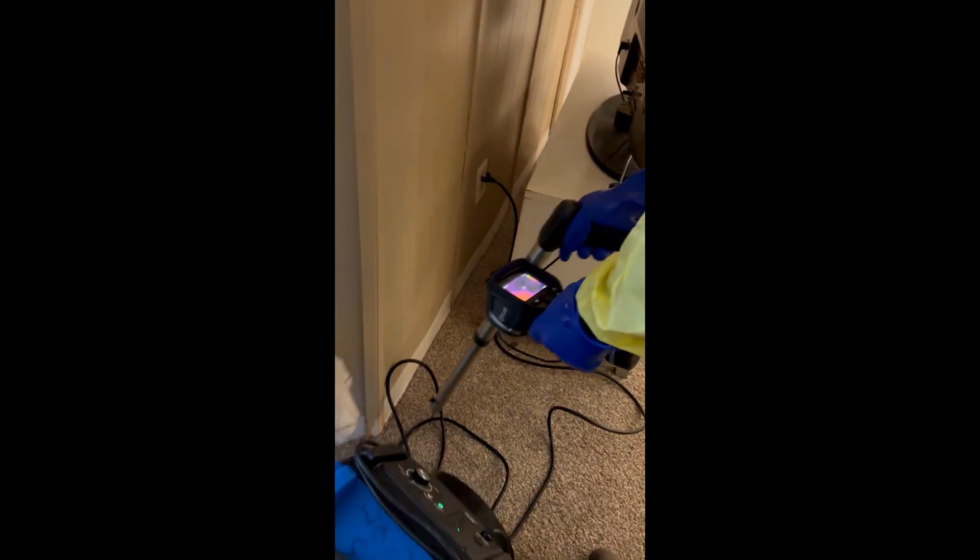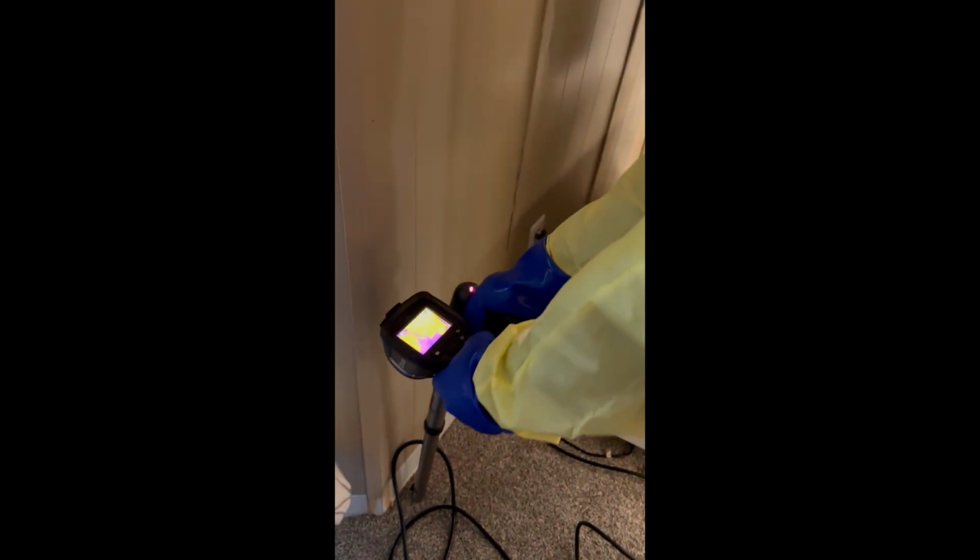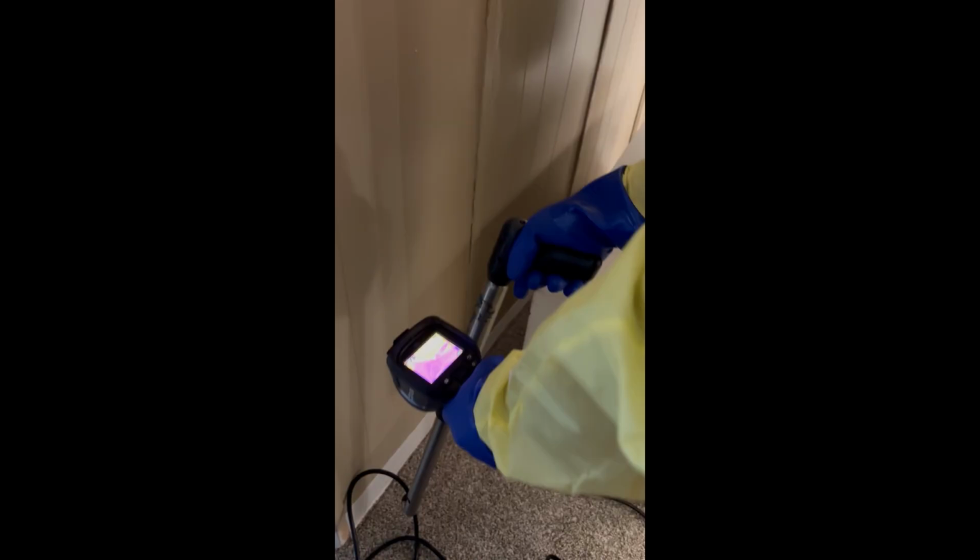We're going to start the dehumidification process to go along with it. The ventilator